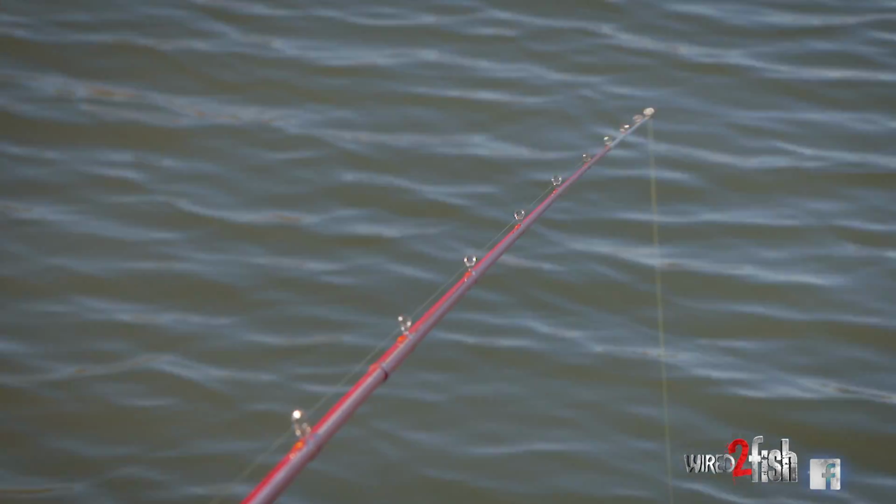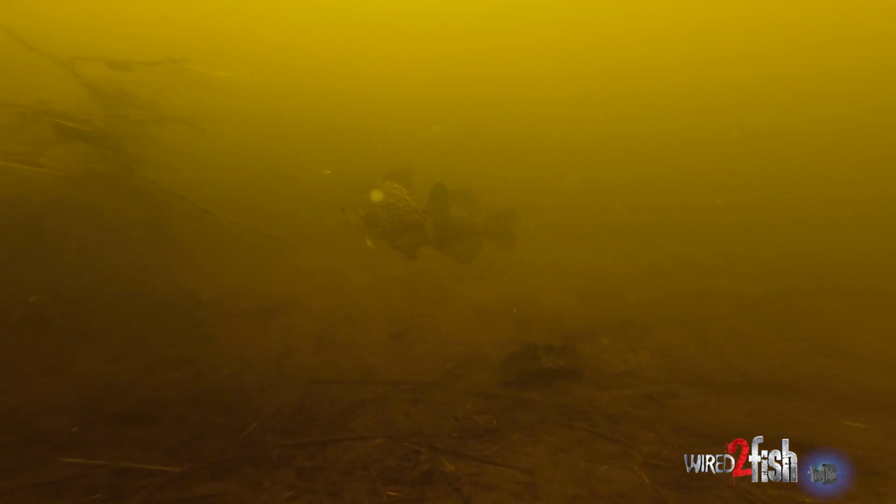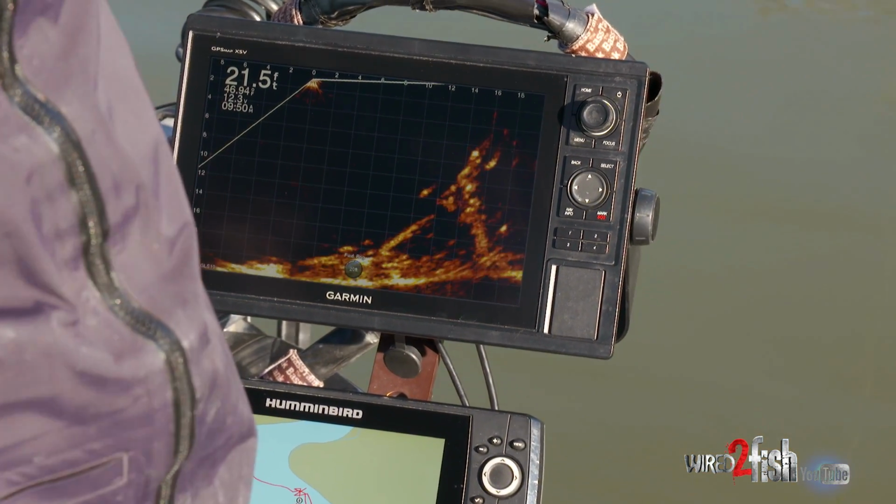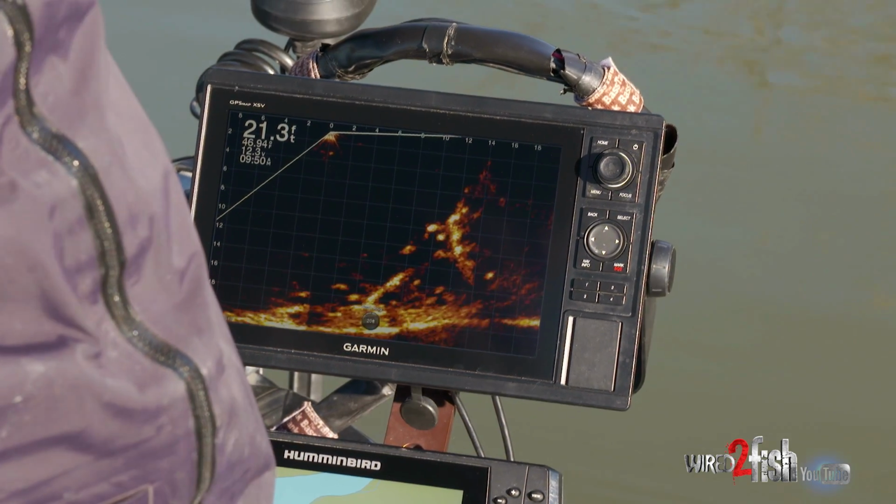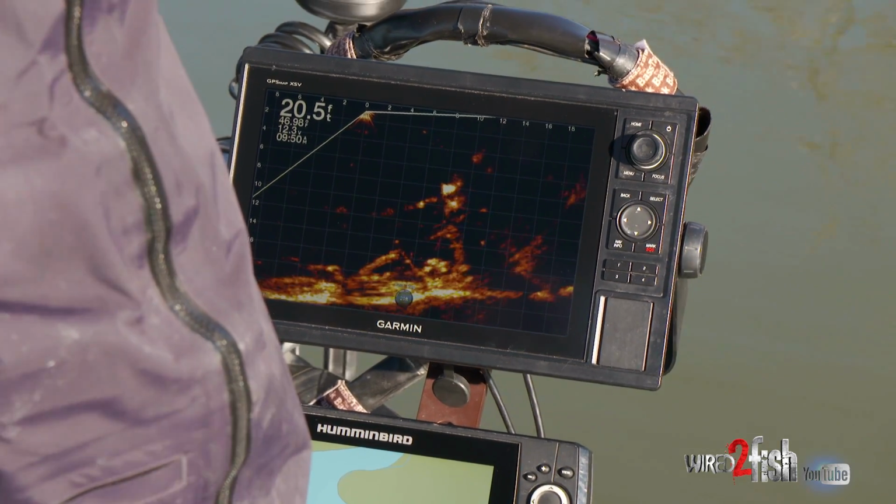Well, now we can pull up here and say, okay, there's nothing on the root ball. They're all out a little bit shallower, suspended underneath the branches. So that's where this technology has really refined what we're doing, because obviously it doesn't make them bite, but at least you know, okay, right there's a ton of big crappie, and they're right out here suspended in these branches.